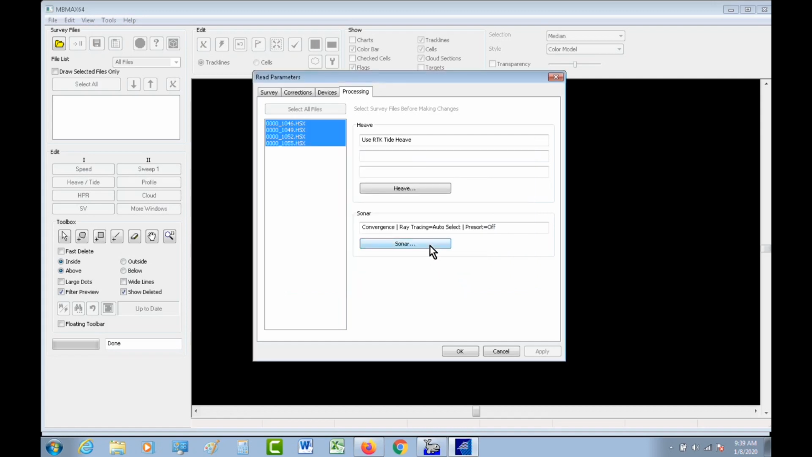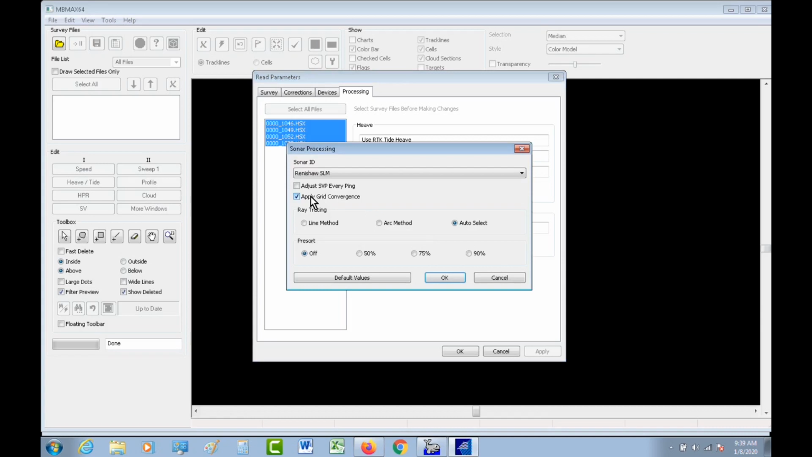Yeah. So under the sonar button, under the processing tab, there is the apply grid convergence. And again, as Mike explained yesterday, because of the way the lines of longitude merge together towards the north and south pole, the more you move north and south, the more the convergence affects the yaw offset. And the more you move east and west within it, affects the yaw as well.